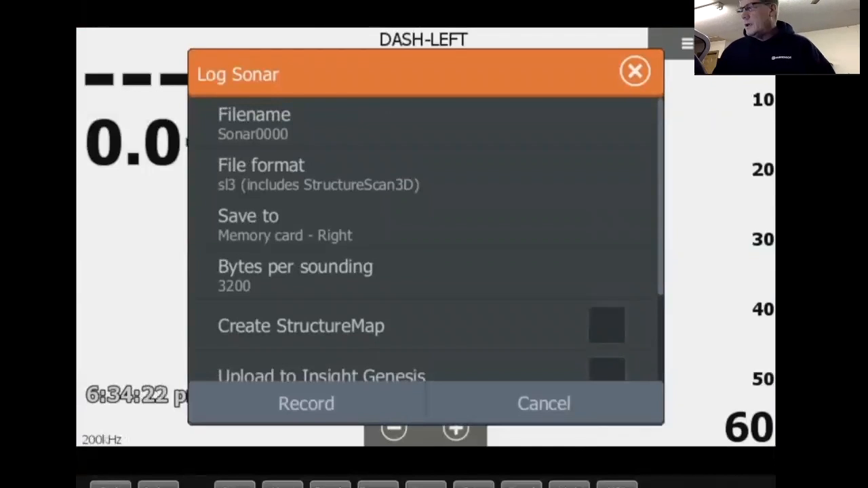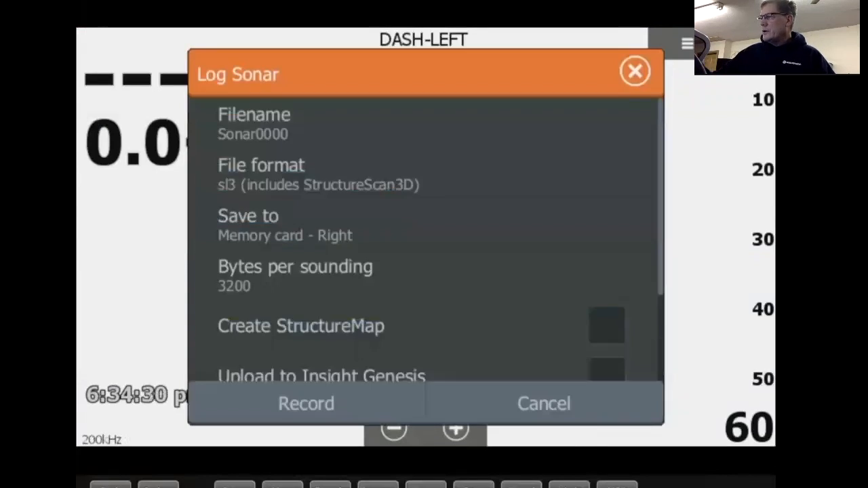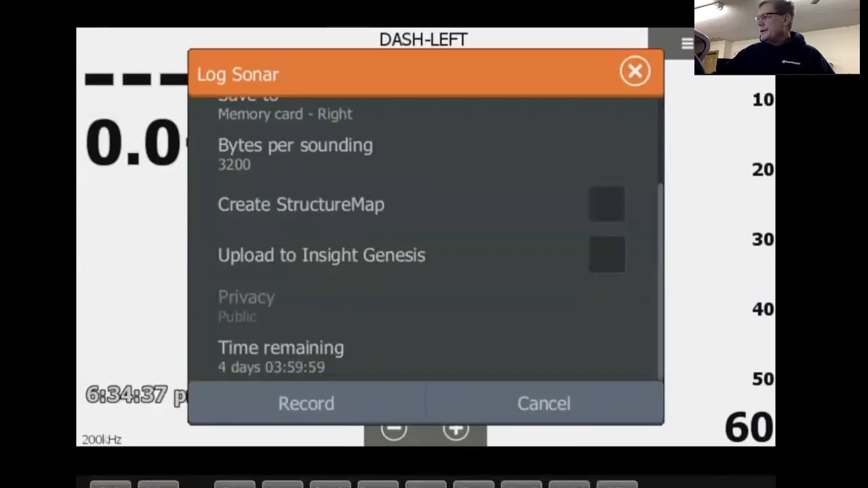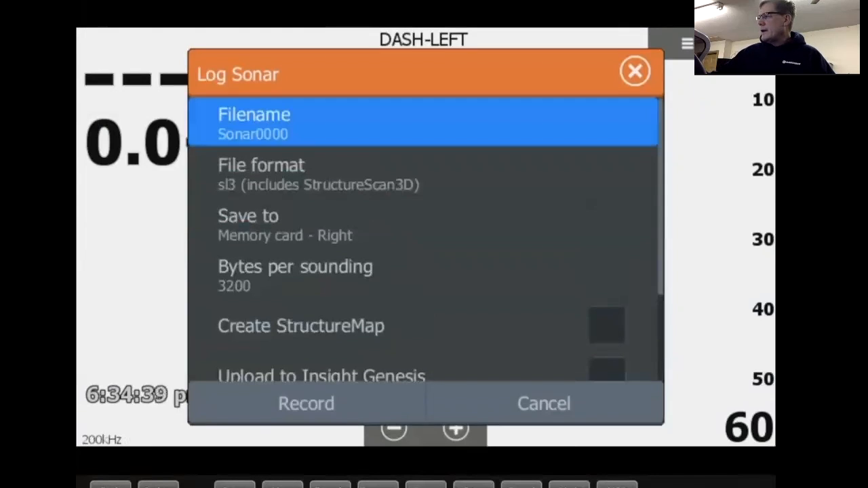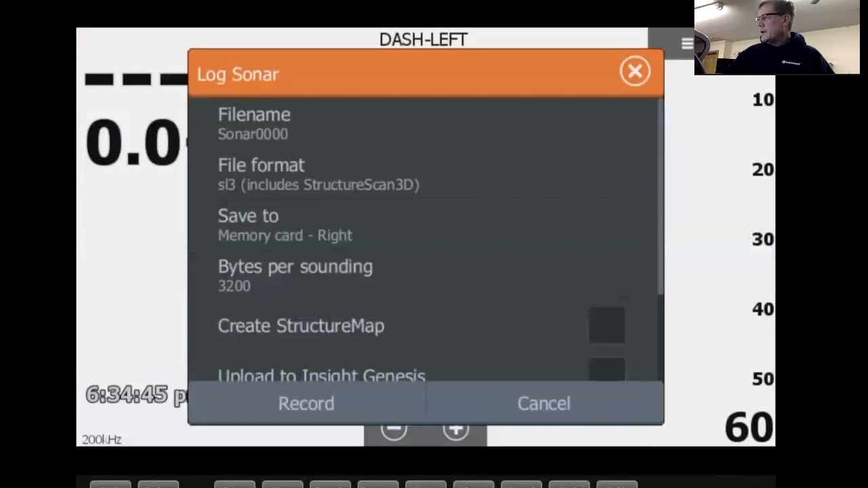Most sonar logging you're going to want to do is file format SL3, which includes structure scan 3D. Typically I do the logging of sonar, and that's what I'm using. Leave the bits per sounding at 3200. Then you can name the sonar log if you want. Pretty nice deal. I'm going to cancel that off.